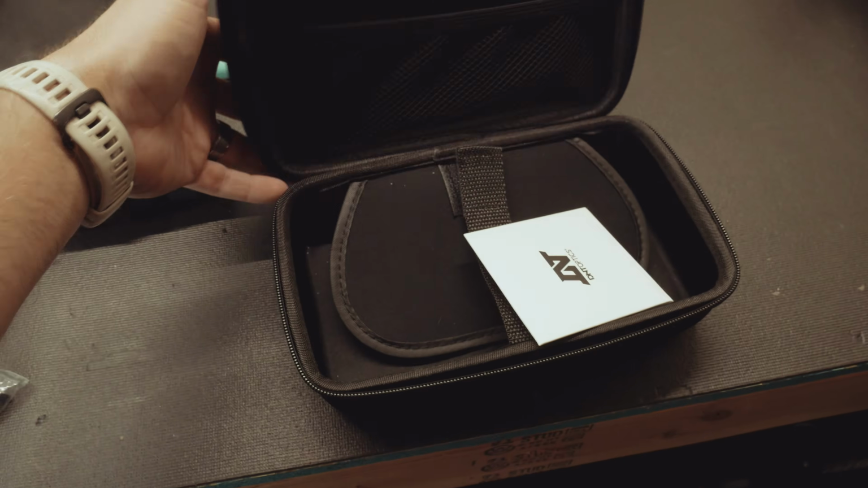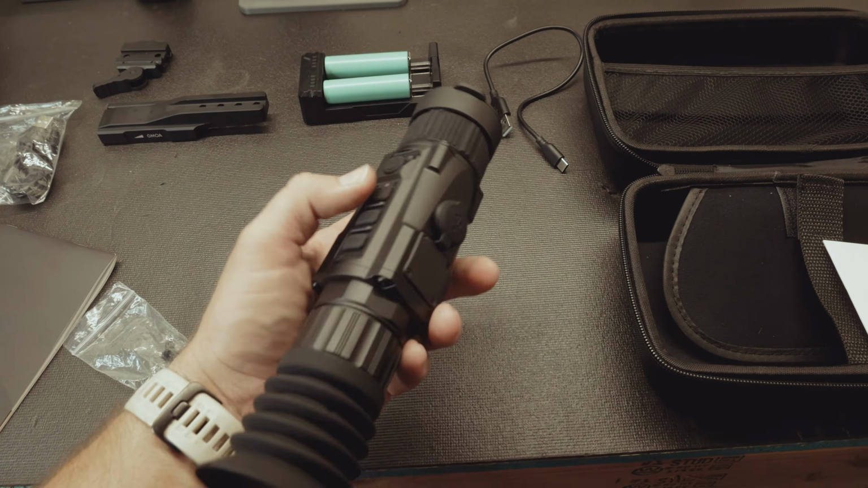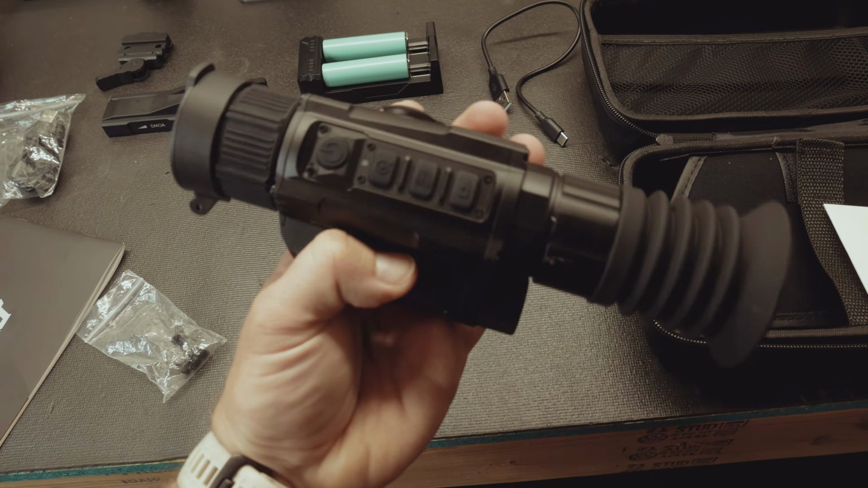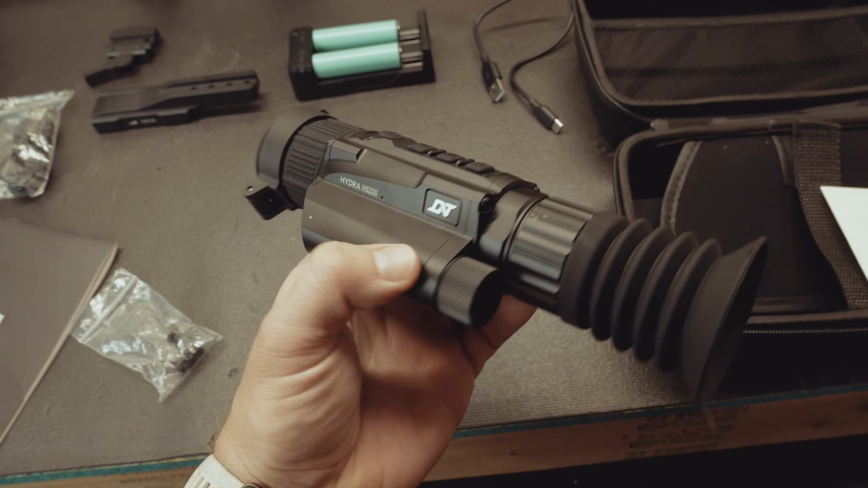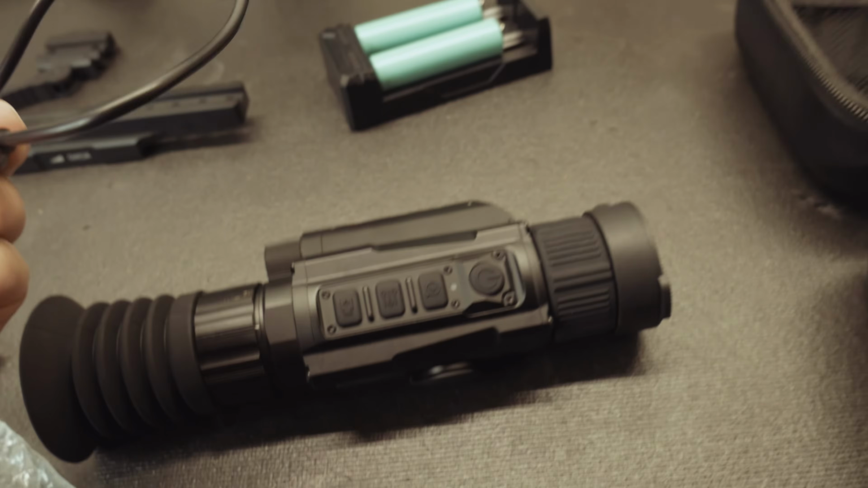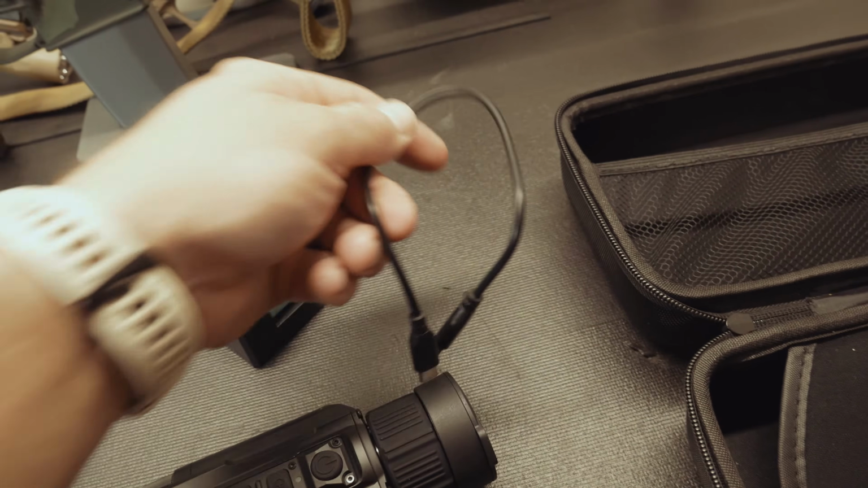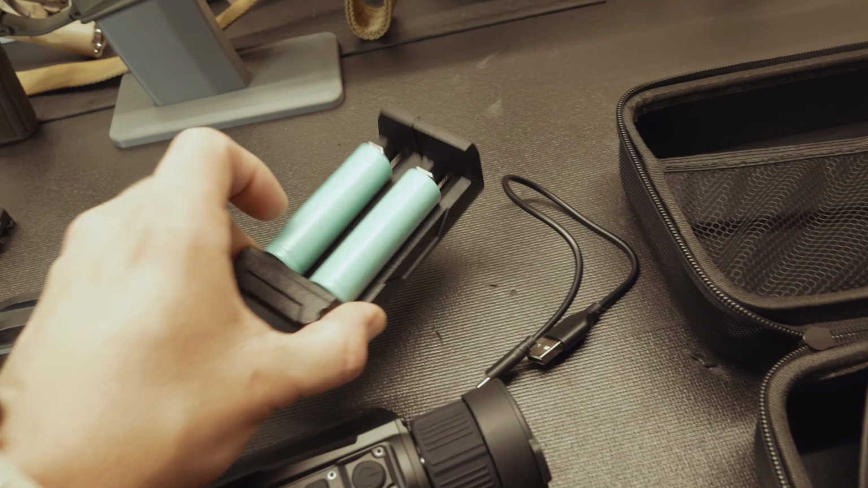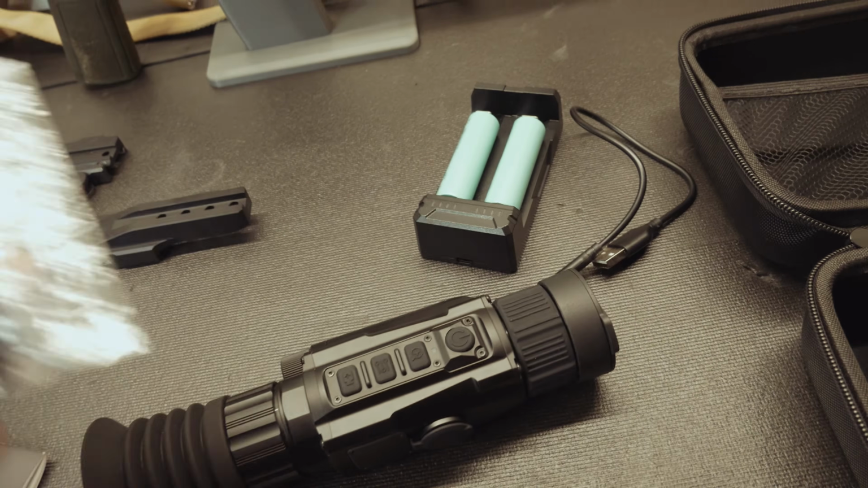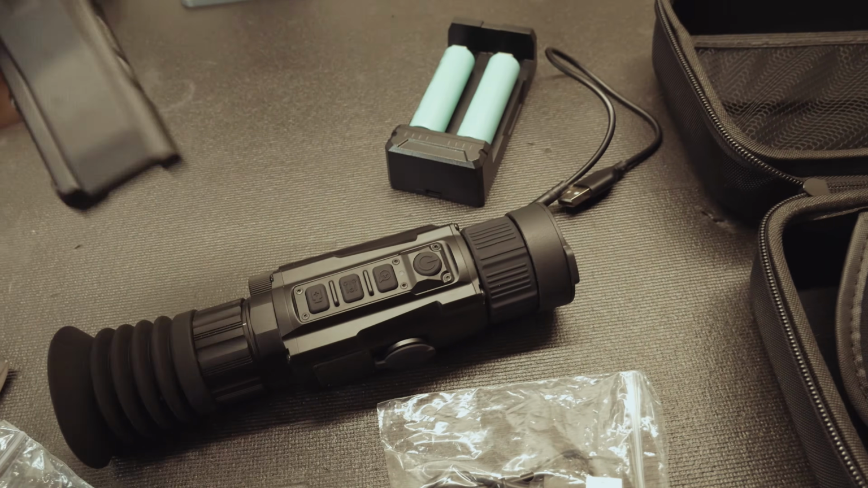You're going to notice that the size is very comparable to a mil-spec PVS-14. It's not a big giant chonker. On the website, it's touted to weigh 13.1 ounces. That's a round LPVO weight, so that's something to keep in mind when adding it to your weapon system. It's going to be about like adding an LPVO.